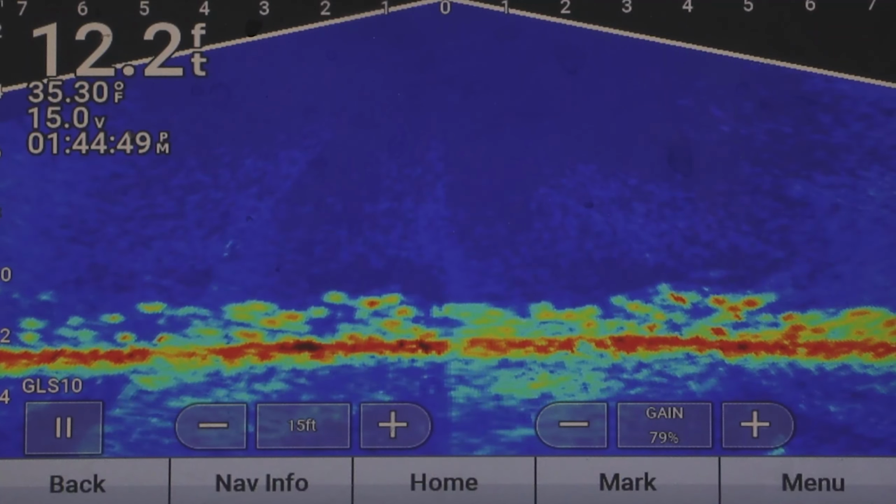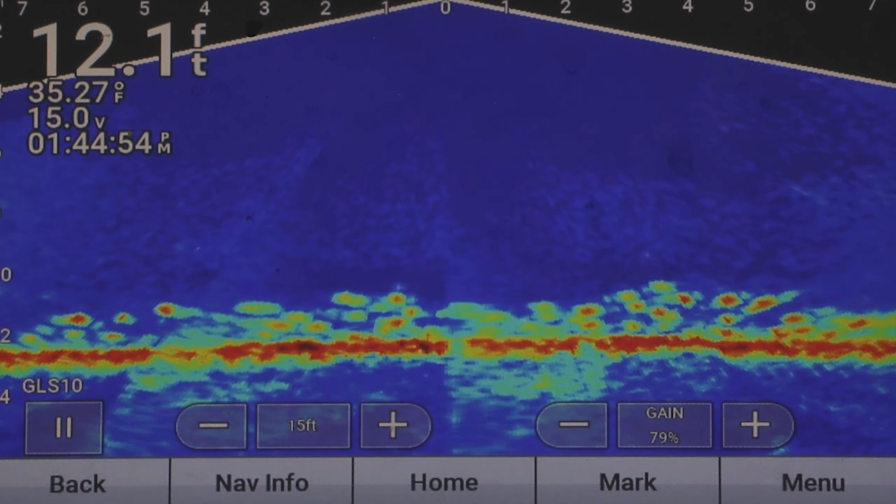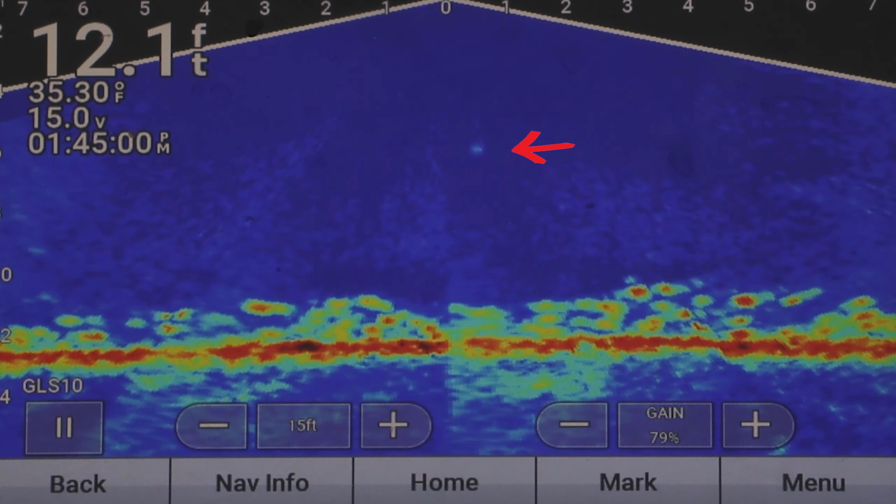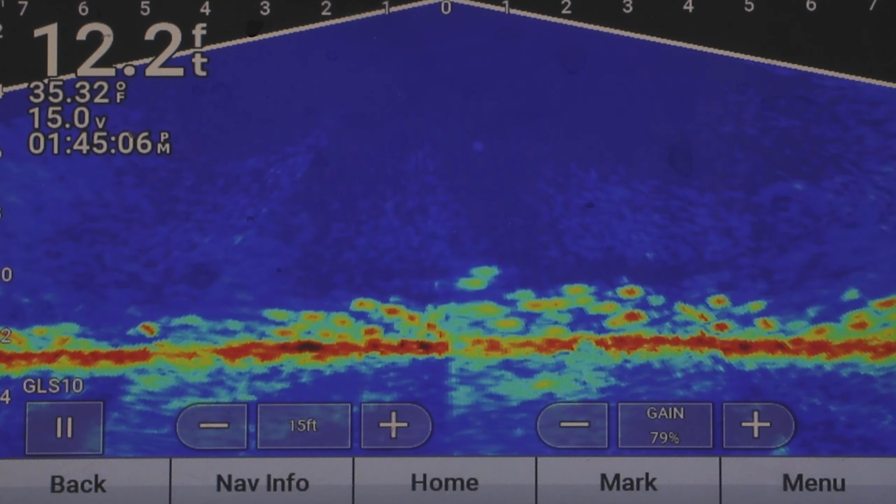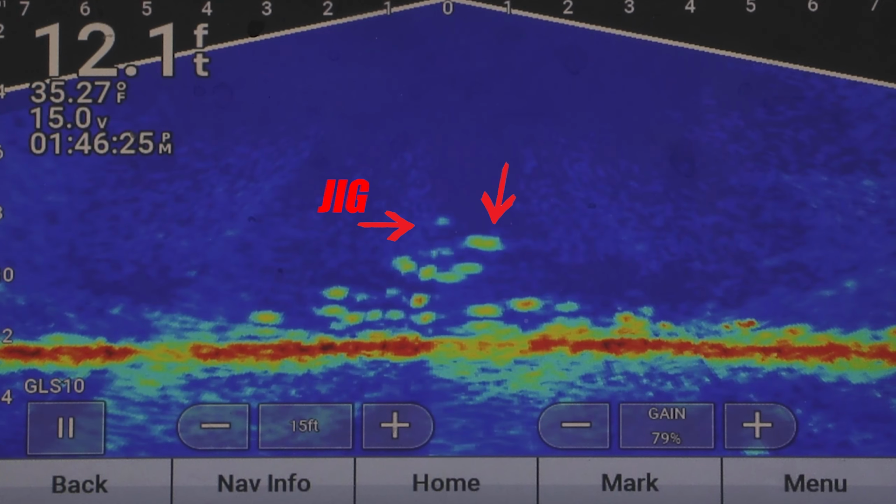I'm just gonna take a jig, drop it right down the hole. And now you should see these fish come up and be a little bit excited to see a jig. So you can see here they all come. Oh, here comes the big one. Here he comes. Come eat. This will be perfect. Here we go.